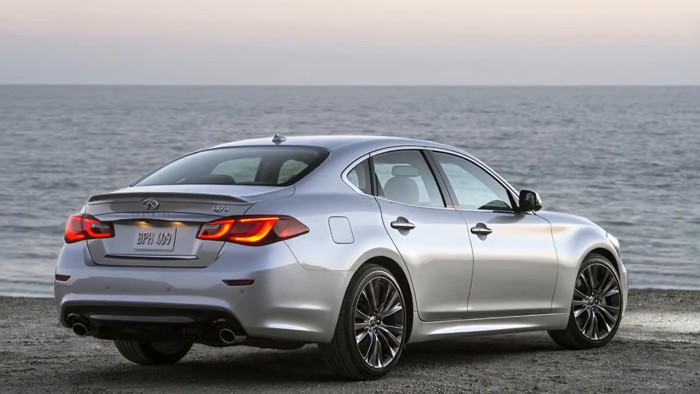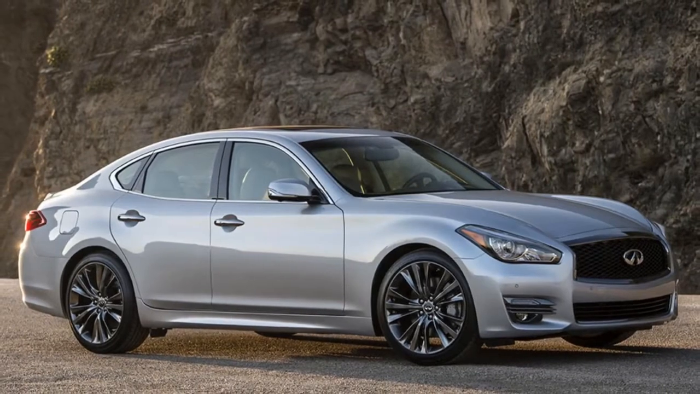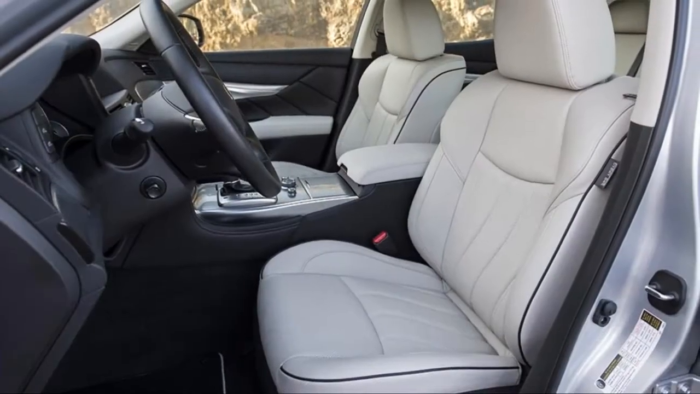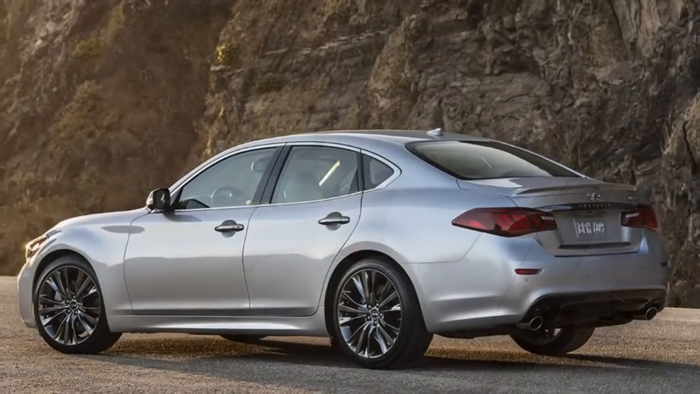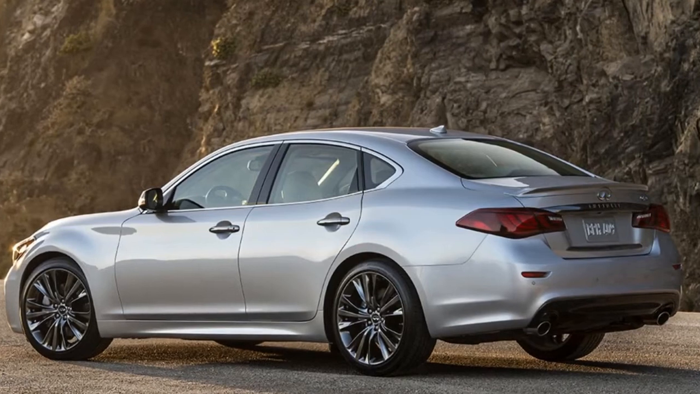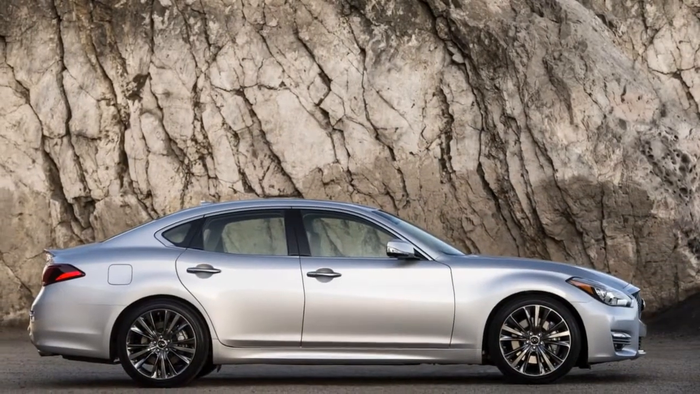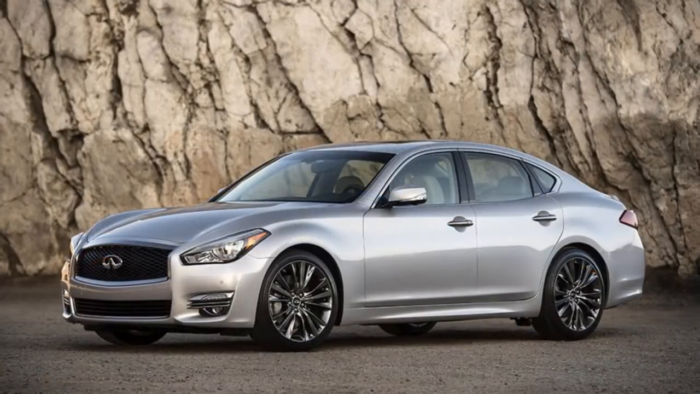In fact, the only gripe we can find with the Q70 is the lackluster choice of exterior colors. After all, a body this seductive deserves at least one bright red option or other vivid hue.